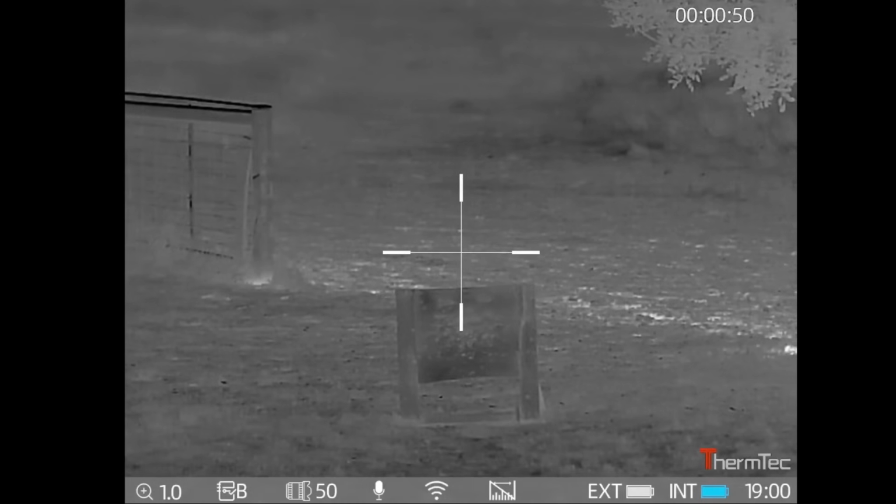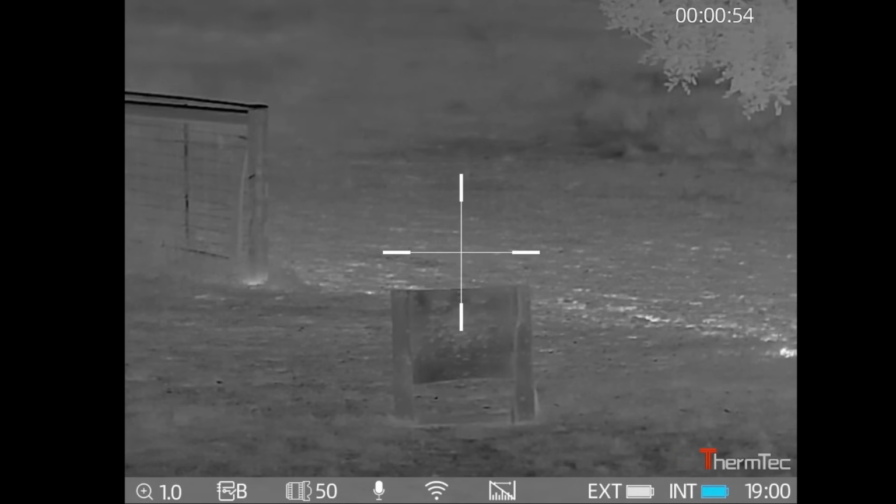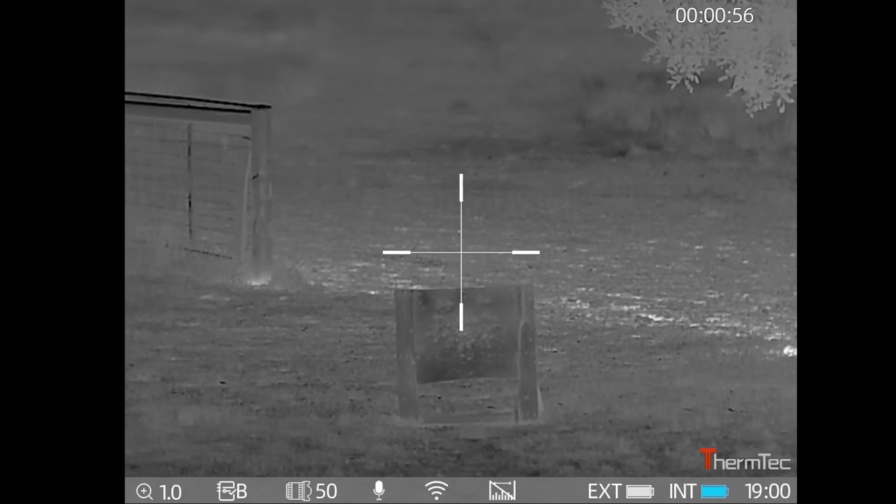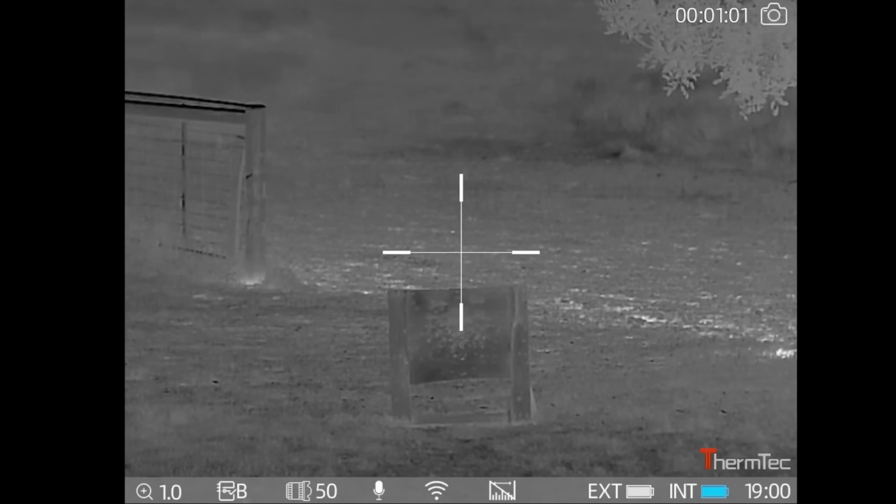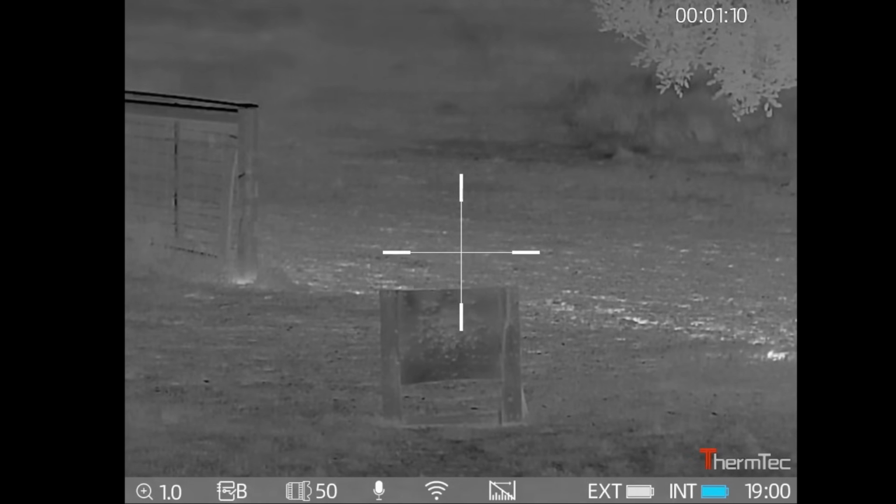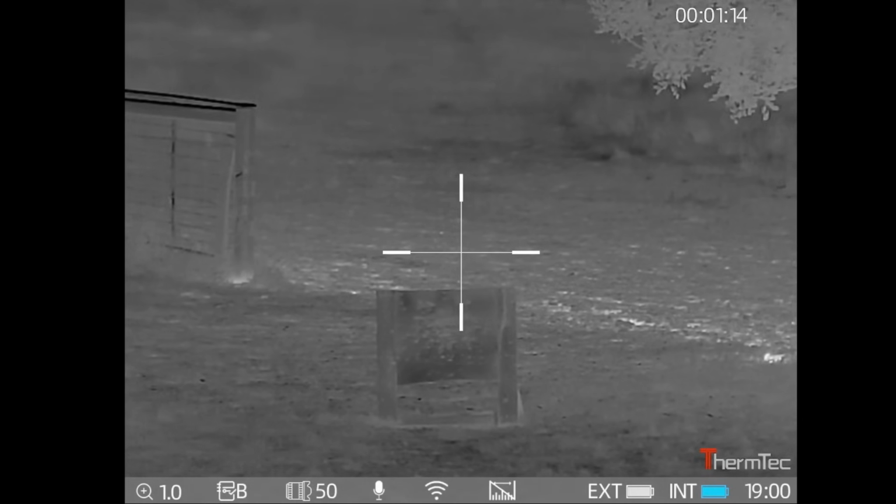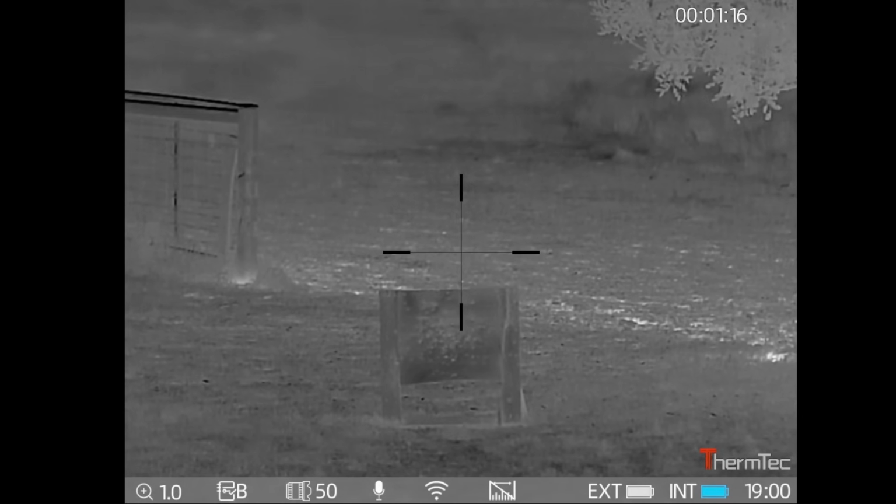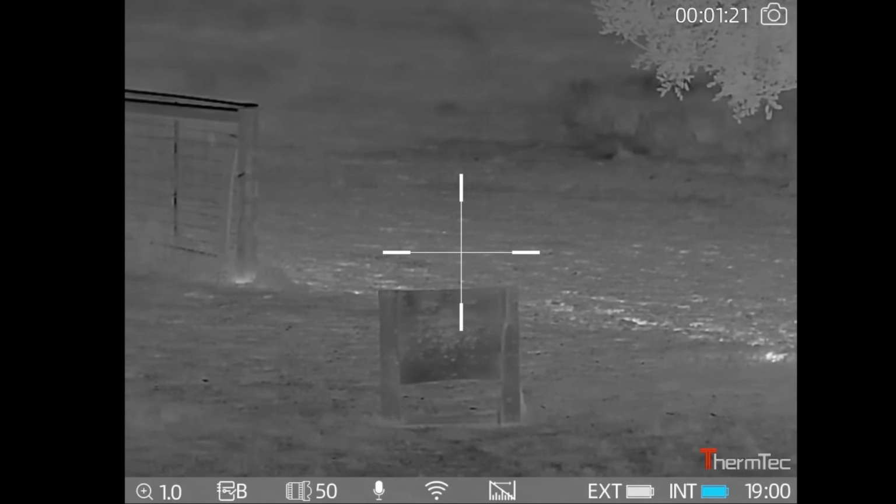Now, next thing along, you've got your profile, which I've got on profile B. Then the next one along is your objective lens size, your 50mm lens. You've got your microphone, which means the recording microphone on the scope is turned on. Then you've got your Wi-Fi, so the Wi-Fi is turned on, and the Wi-Fi end is pretty good. There's a little bit of movement, like a little bit of lag, but it's not too bad.